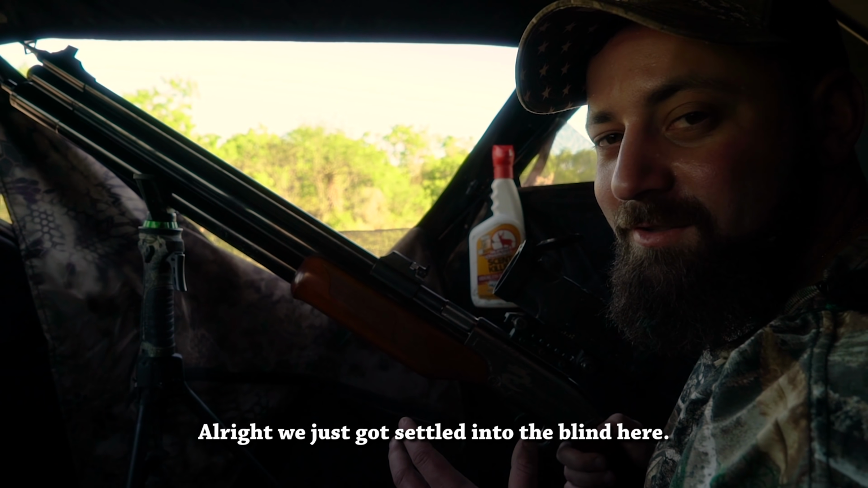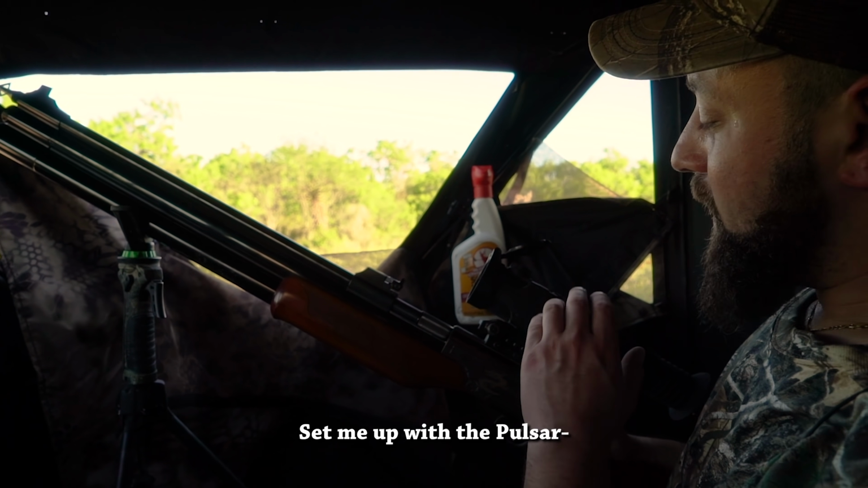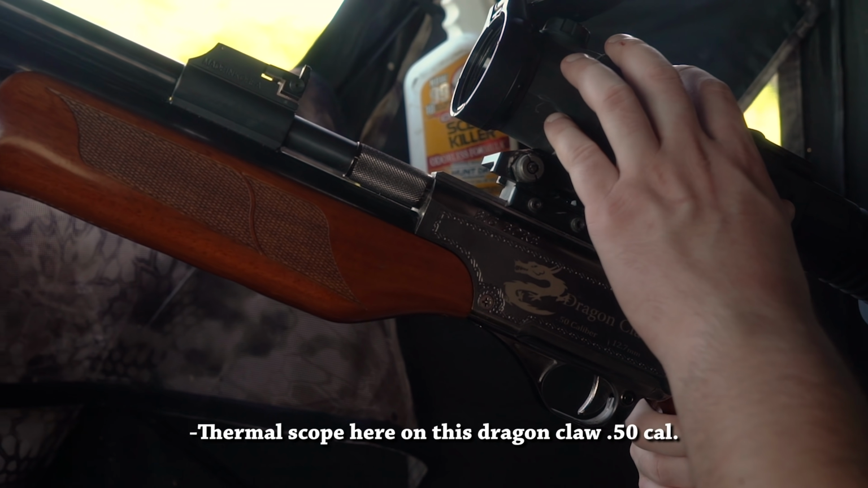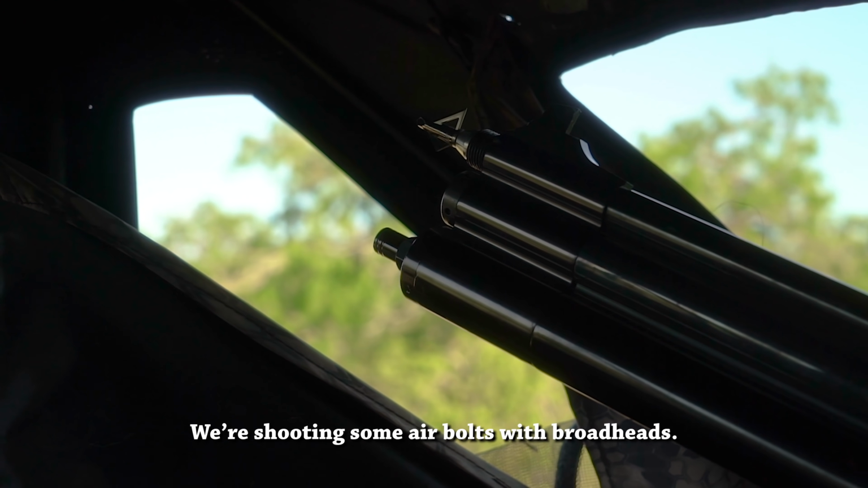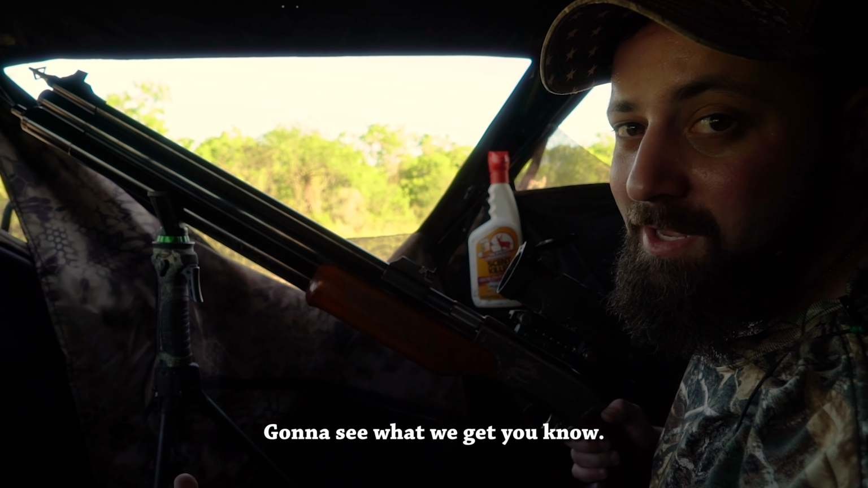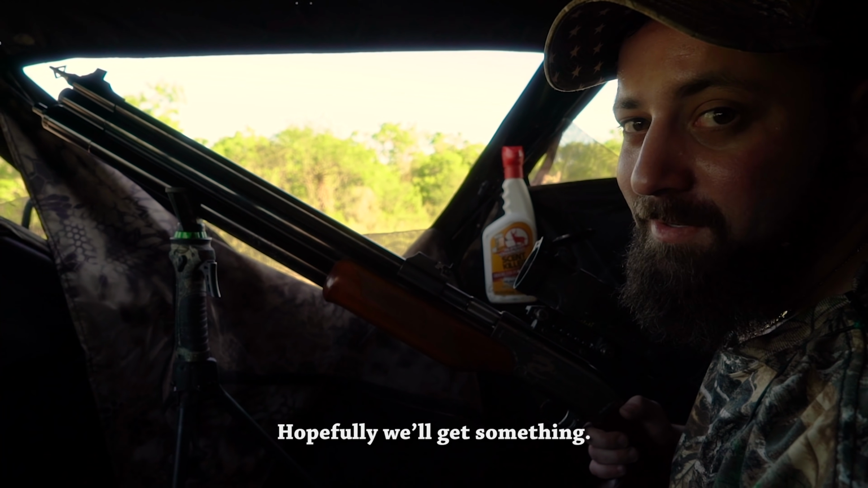We just got settled into the blind here. We might be here for the long haul for the evening, so set me up with the Pulsar Thermal Scope here on this Dragon Claw 50 cal. We're shooting some air bolts with broadheads. Gonna see what we get. If we're here till nightfall, we're gonna be waiting on some pigs, so hopefully we'll get some.